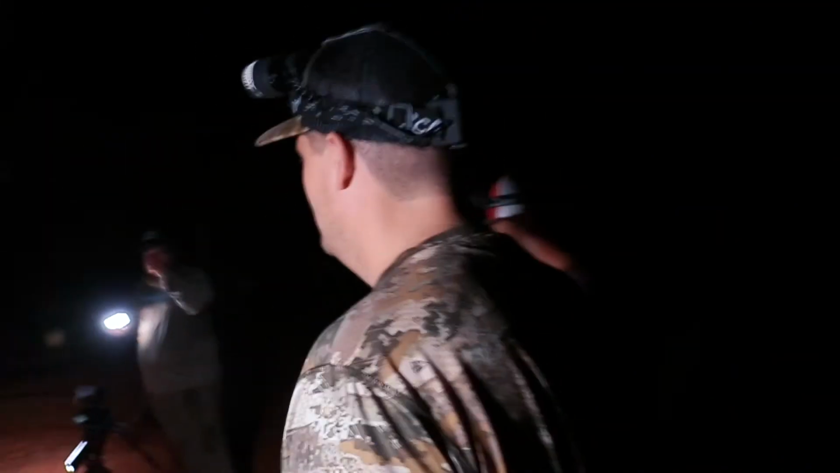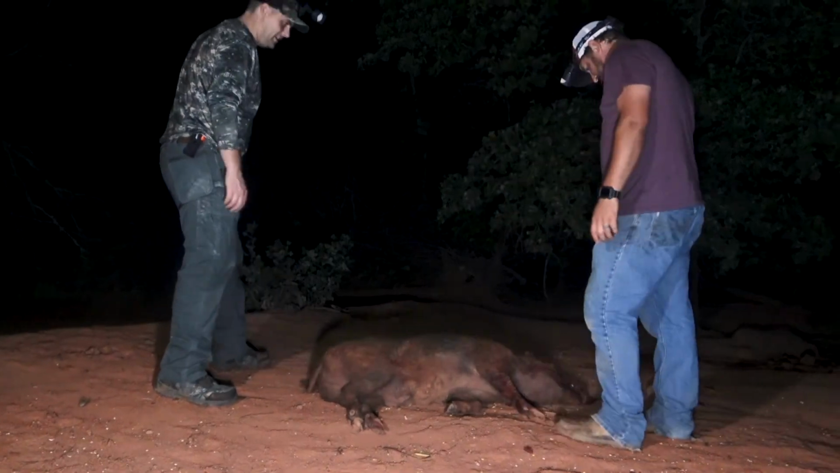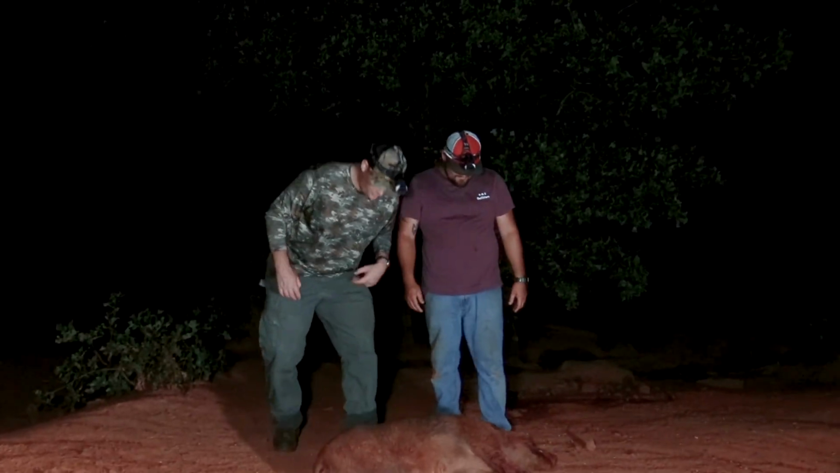Oh, yeah. Let's go look at yours. I see it right there. Looks like a pretty good one. Yep. Oh, yeah. Big old fat sow, son. That's a big one, dude. Yeah. That is a big pig. That's probably the biggest one we've killed the whole trip.